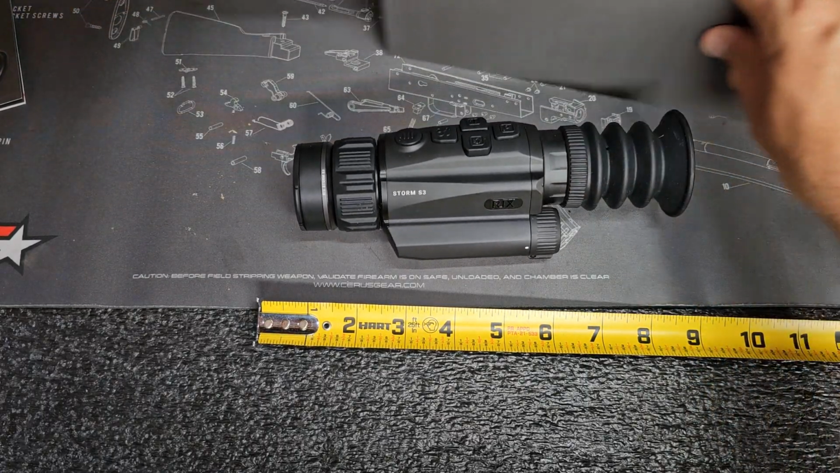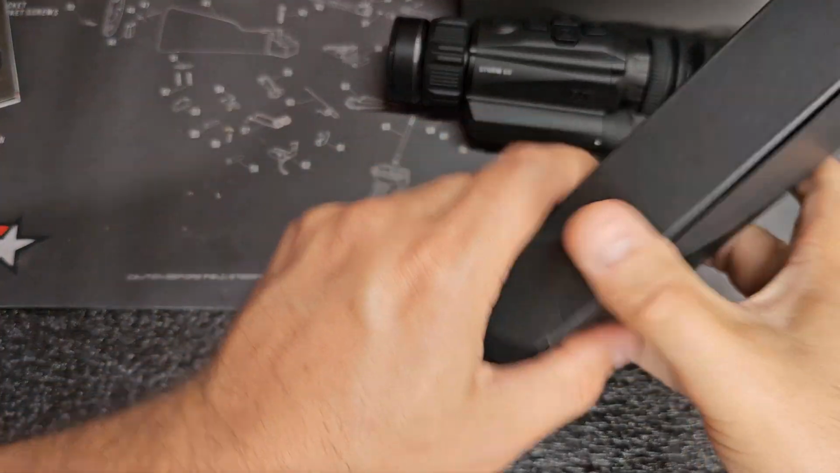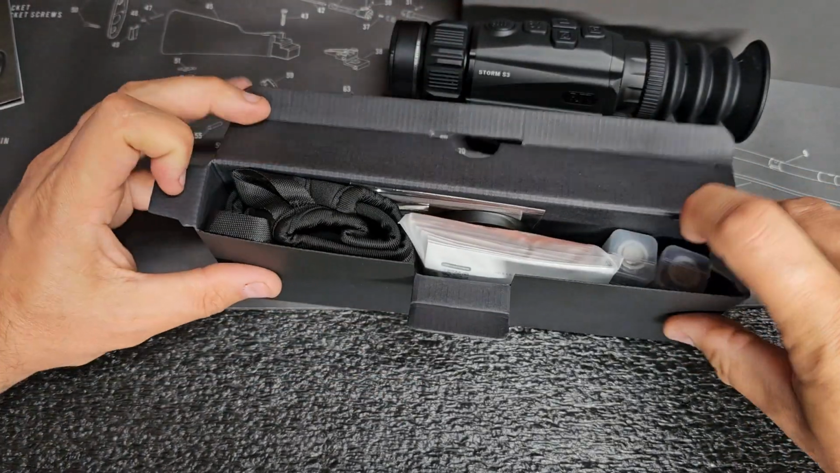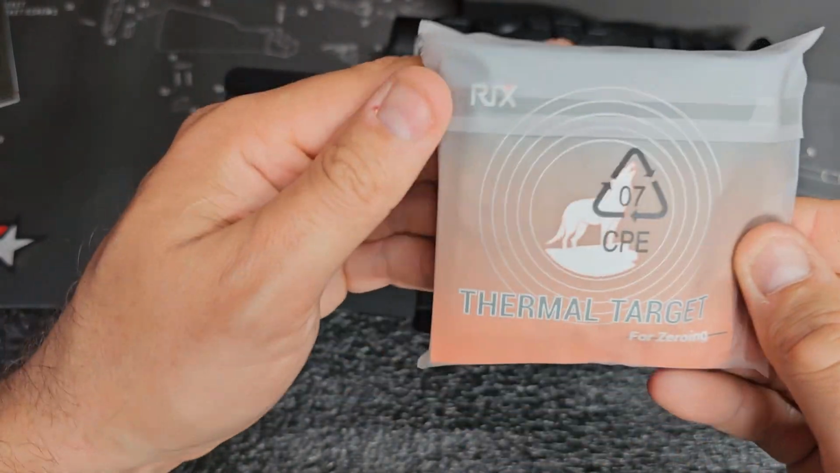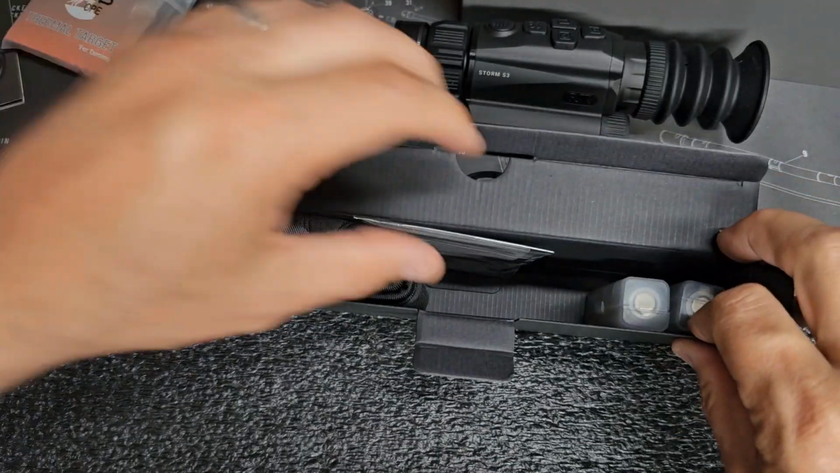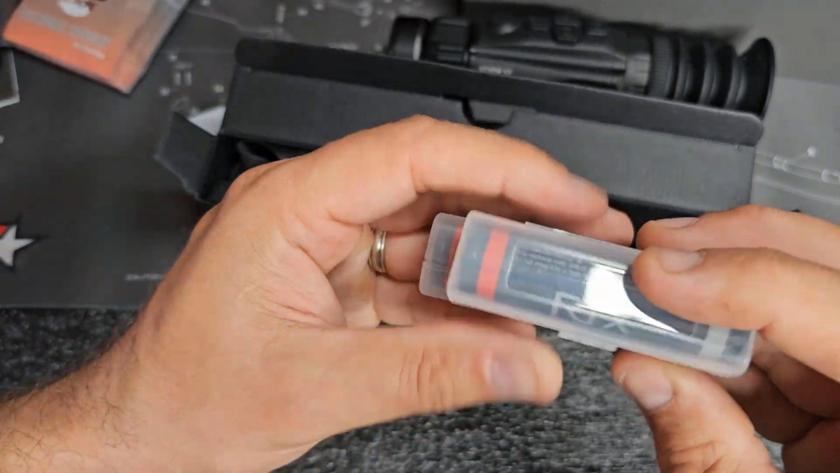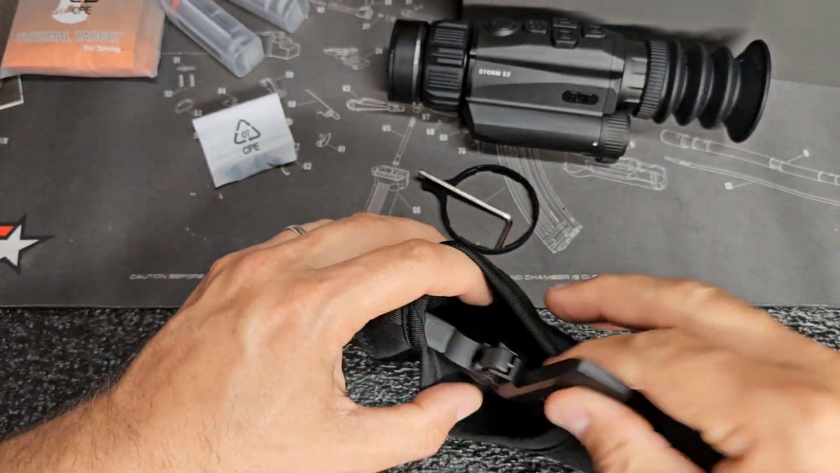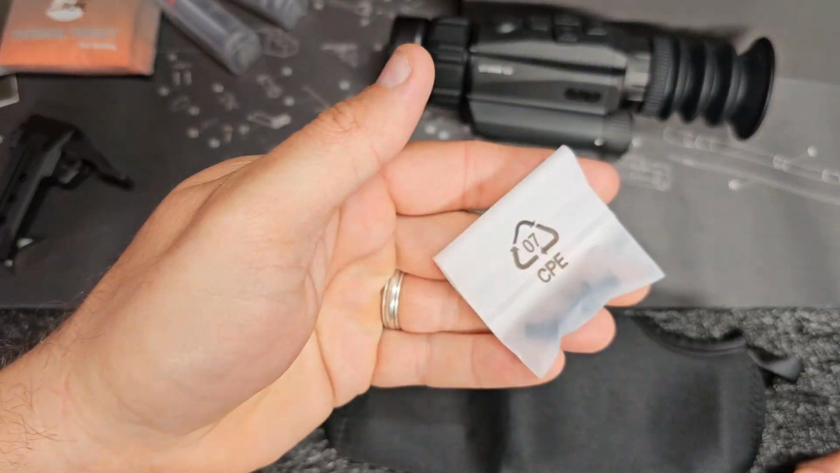All right, we got some boxes here with different accessories. So let's see what we got in here. Okay, there's our thermal targets. Some Allen keys. Here's our thermal targets. So very nice little add-on there. Cleaning cloth. Our two 18650 batteries. That's nice. We got our cover. Very nice neoprene cover. And here is our Picatinny mount. So we definitely need that. And then the hardware to mount that.